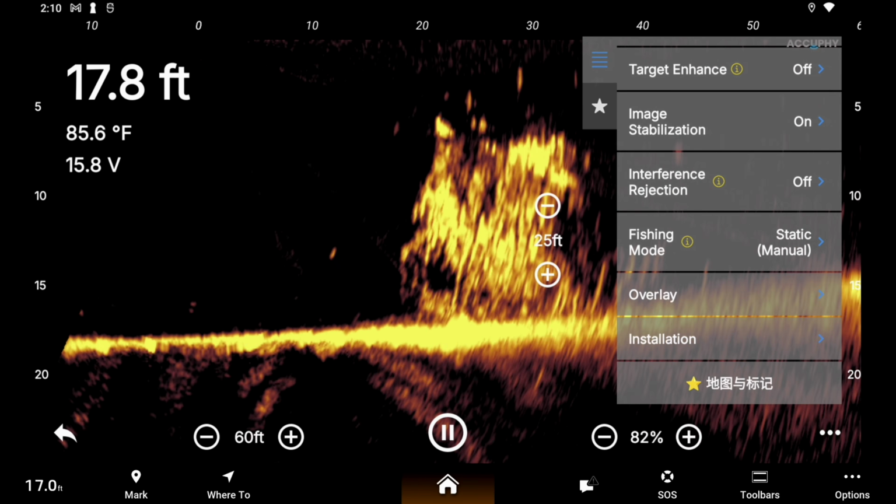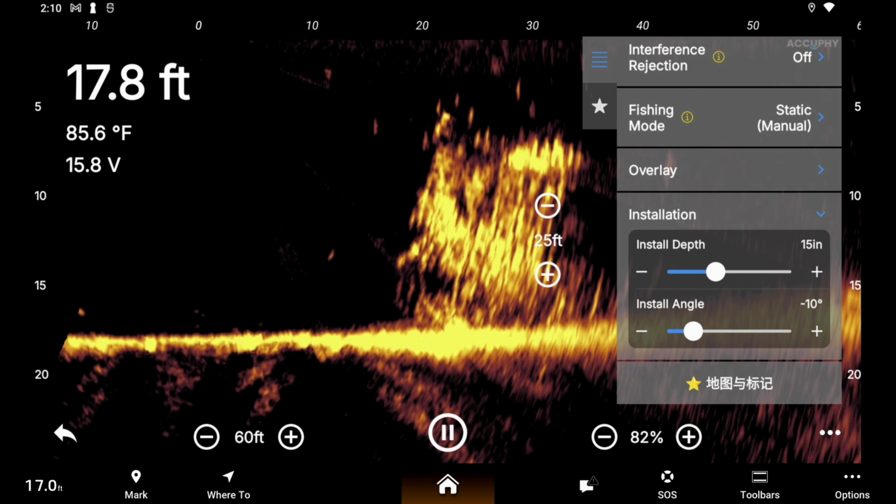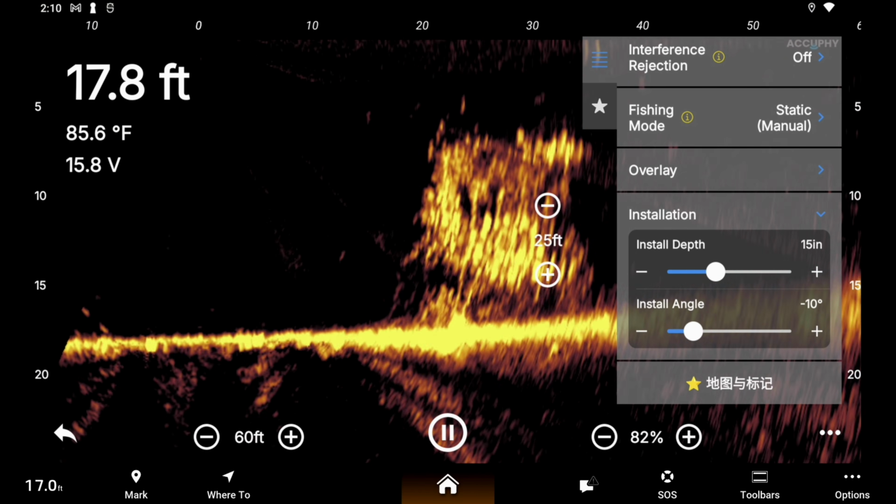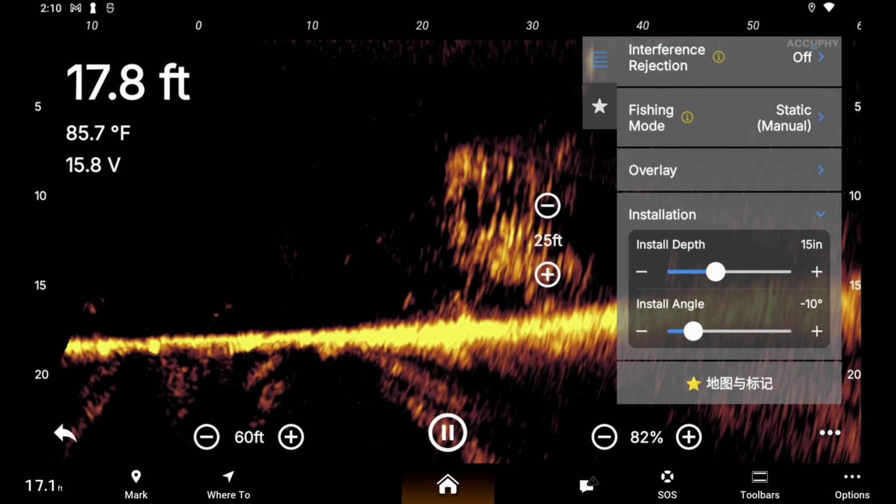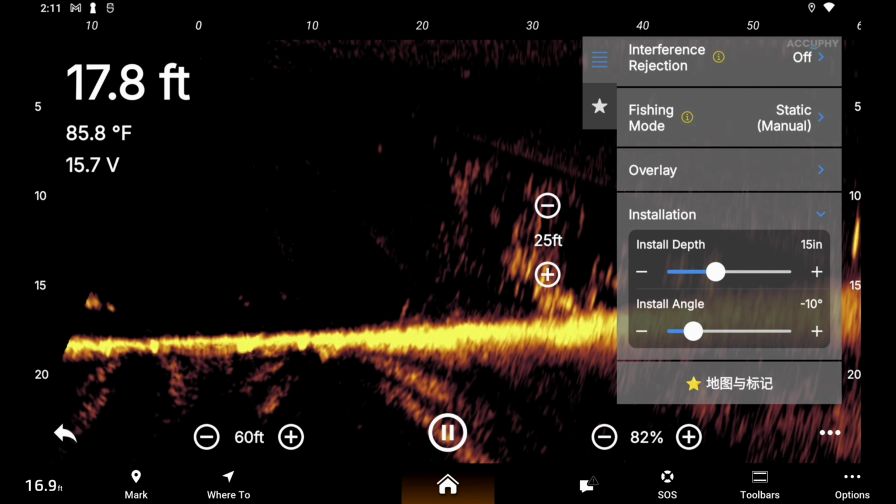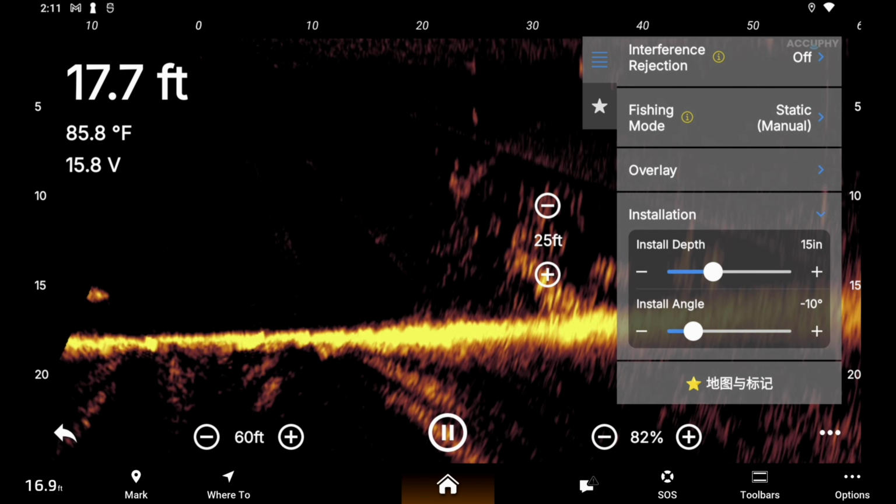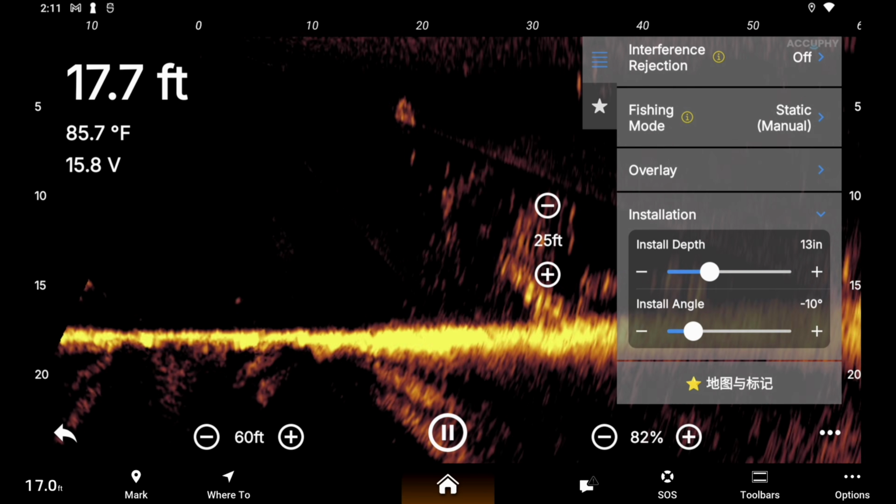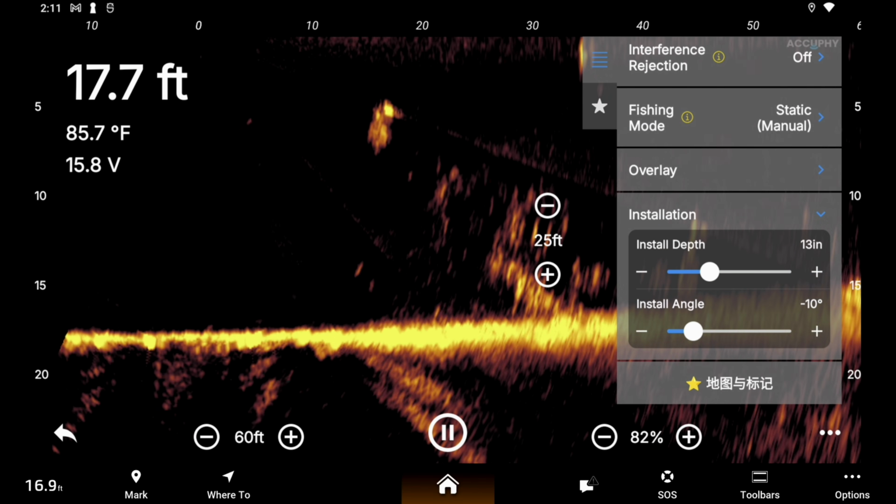All right, that's overlay, installation. Let's go there. Install depth. They fixed that. The 1.7.3 version, I found an issue where it was in centimeters. They already fixed it. Man, if you find anything wrong, those guys get right on it immediately, and they make a software change. I really like how they do that. I've got ours set at about 15 inches, and that's the depth that the transducer on your spy pole, where your pole is in the water. So I had mine set at 15.